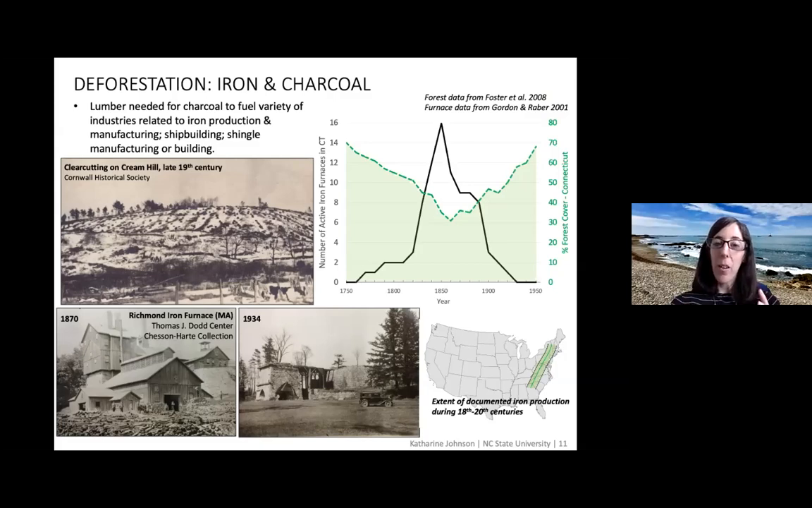Coincidentally, the peak of production in iron furnaces in Connecticut was about 1850, which coincides with the peak of loss in forest cover in Connecticut as well. And iron production occurred from Vermont all the way down to Georgia, along the Appalachian Mountains, and in Pennsylvania. It's been really well documented as well. And this is an example of what an iron furnace might have looked like, or what it did look like.